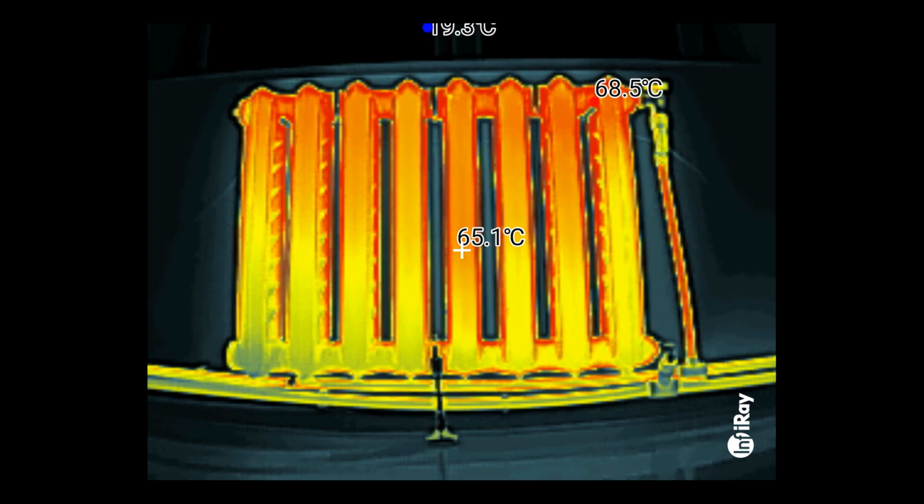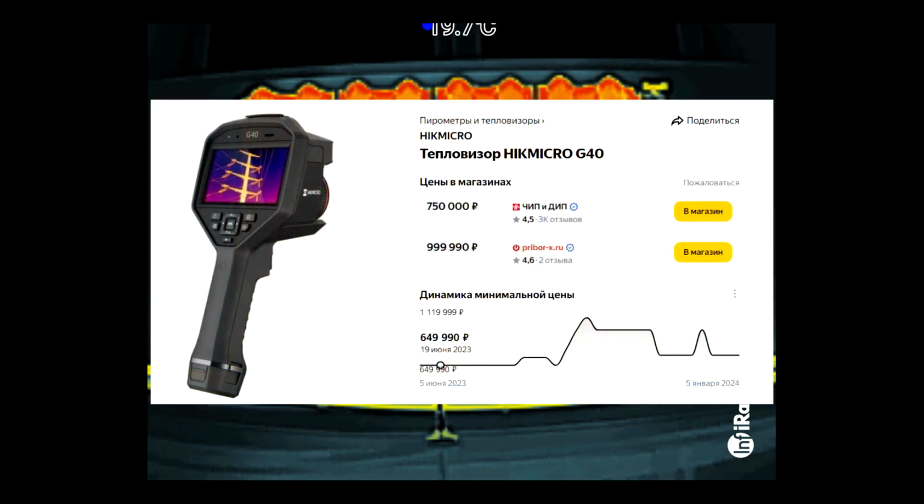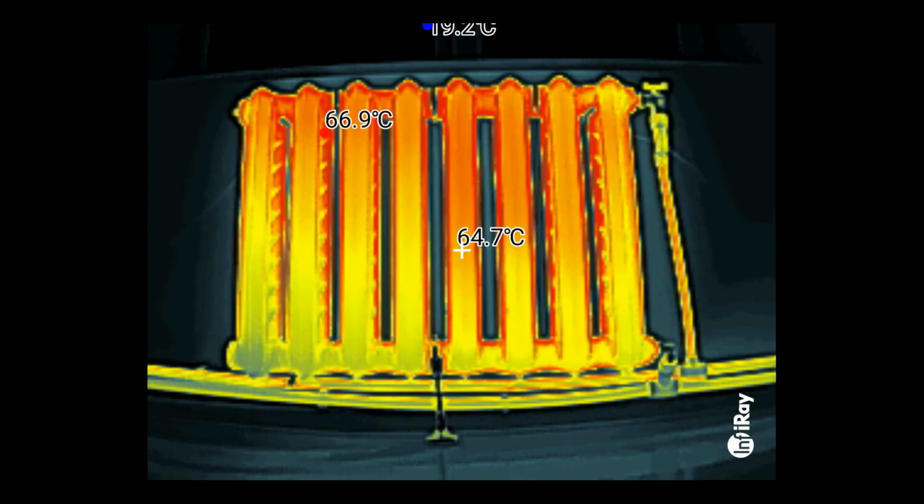For example, a professional thermal imager with a resolution of 640 by 480 pixels costs almost 750,000 rubles. The price-quality ratio of our device is optimal. In addition, our device improves picture quality due to digital image processing. I sped up the video, since the actual warming up of the battery takes almost 20 minutes.